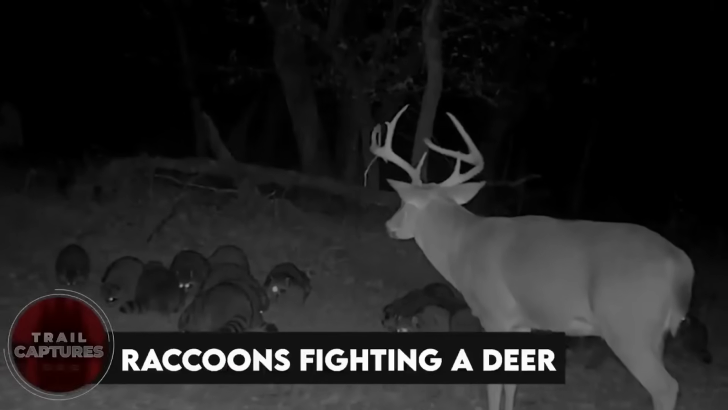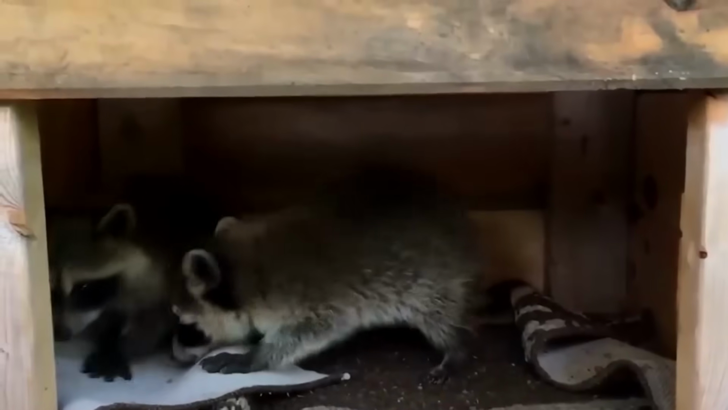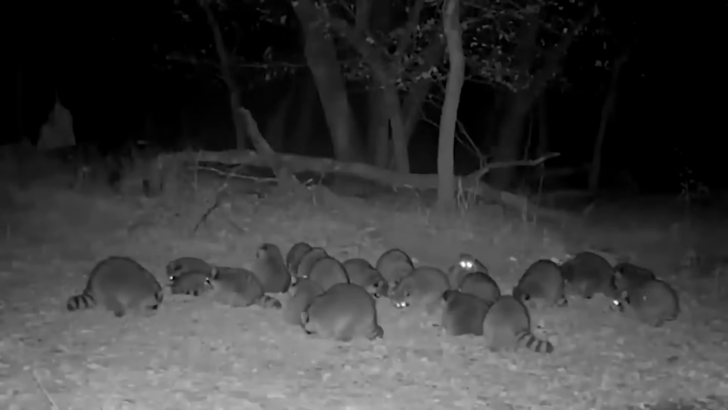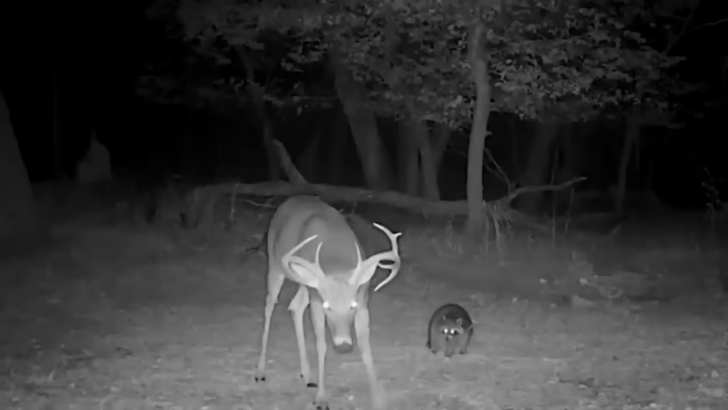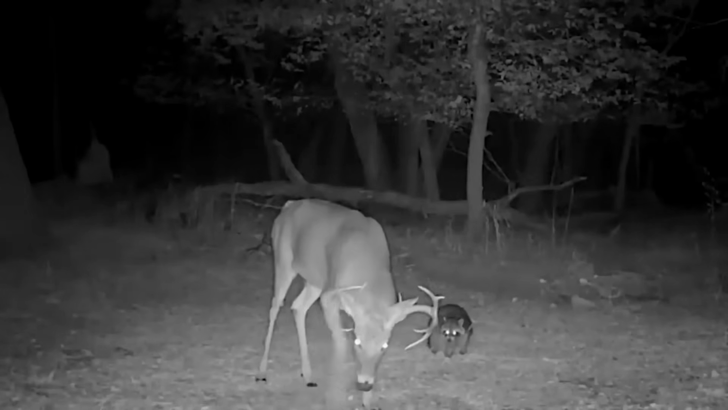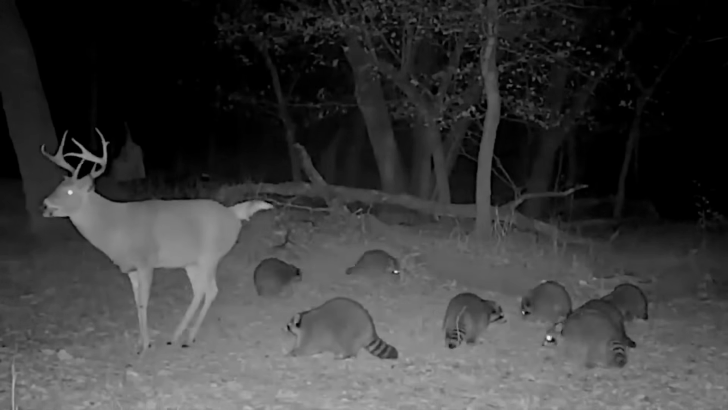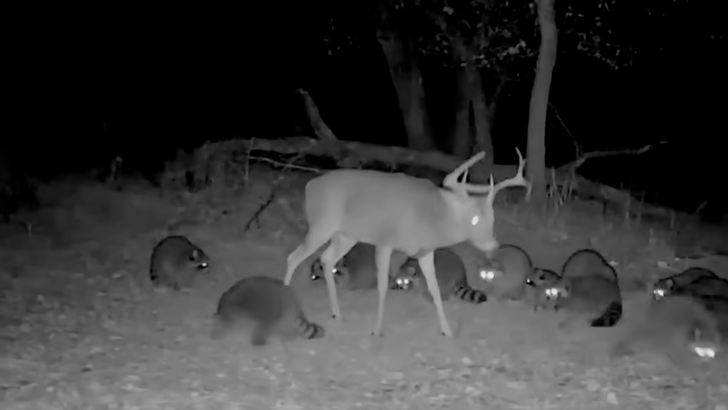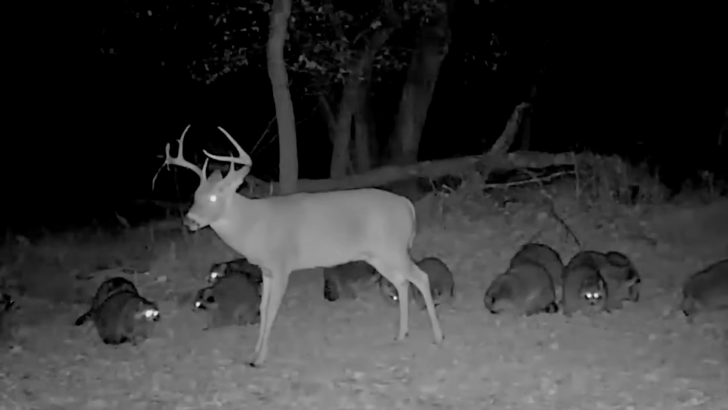Raccoons fighting a deer. You know those pesky raccoons in North America that are always causing trouble for humans? Well, turns out they can annoy bucks too. In this video, these little thieves were initially tolerated as they stole food from the fields. But after a while, the buck's patience reached its limit. The food was running out, but the raccoons just kept showing up. There were so many raccoons, and they were so stubborn that the deer felt overwhelmed and decided to take matters into its own hooves. Eagle versus owl.